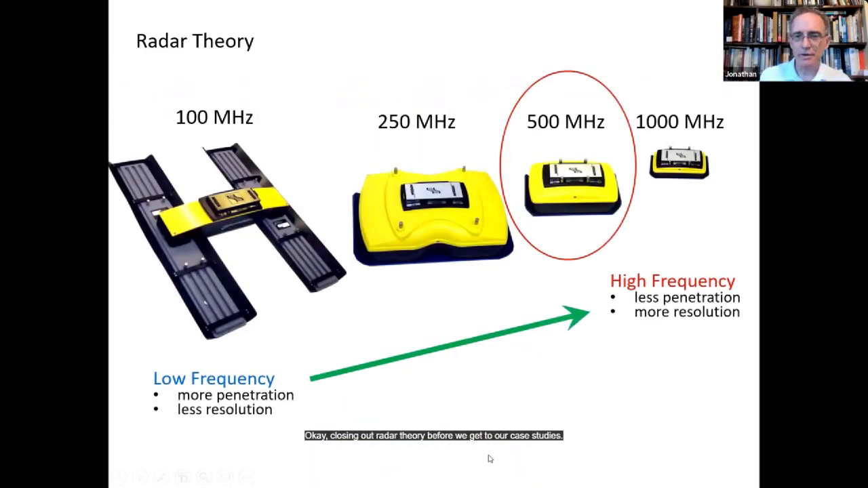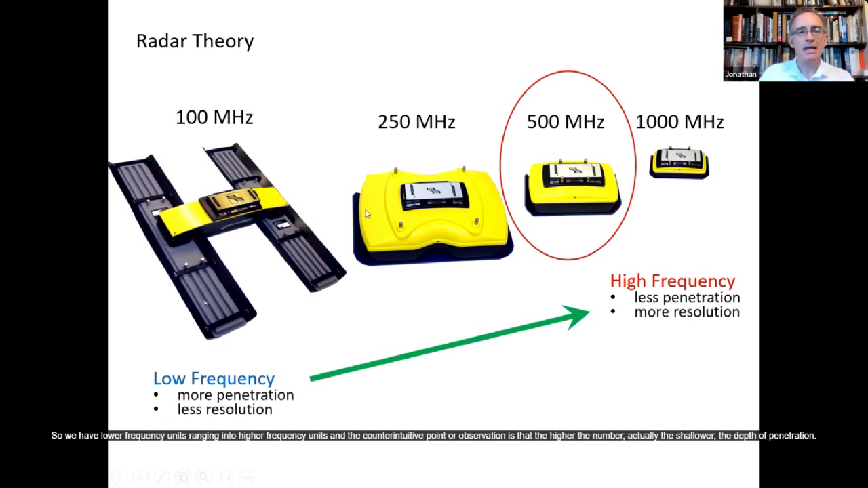Okay, closing out radar theory before we get to our case studies. There are different types of radars, and they're designed for different things. This is part of the stable of radars designed by Sensors and Software, a company based in Mississauga, Ontario, that I deal with quite a lot. Really neat people. We have 2 radars from their stable, the 500 megahertz units right here. This may look a little bit familiar because we were just looking at that. So we have lower frequency units ranging into higher frequency units.